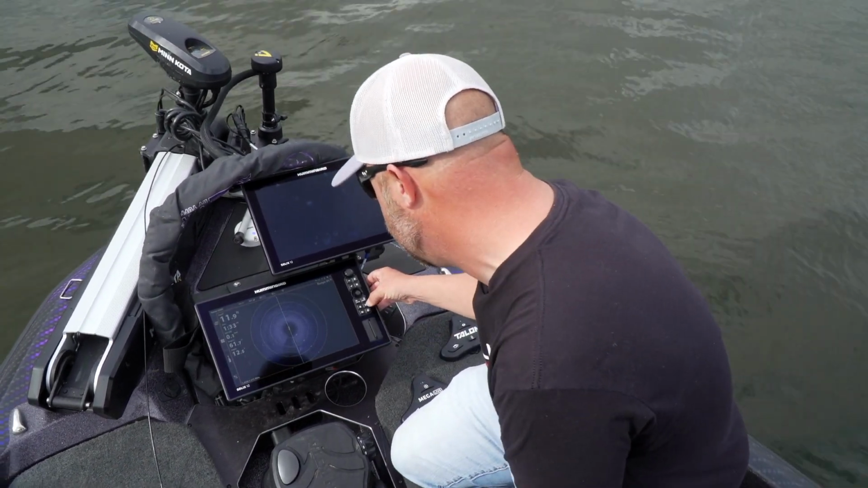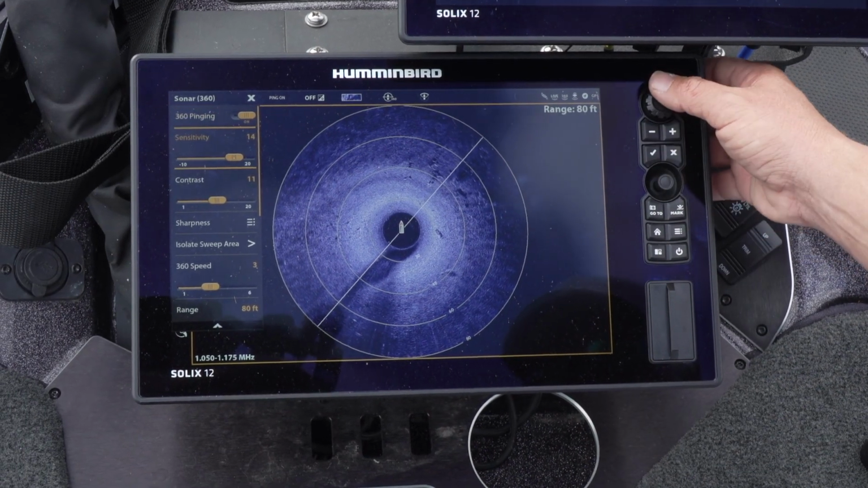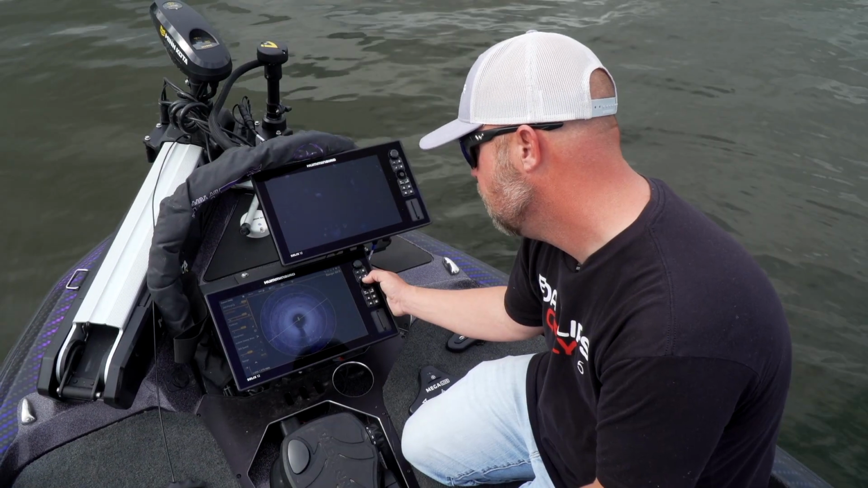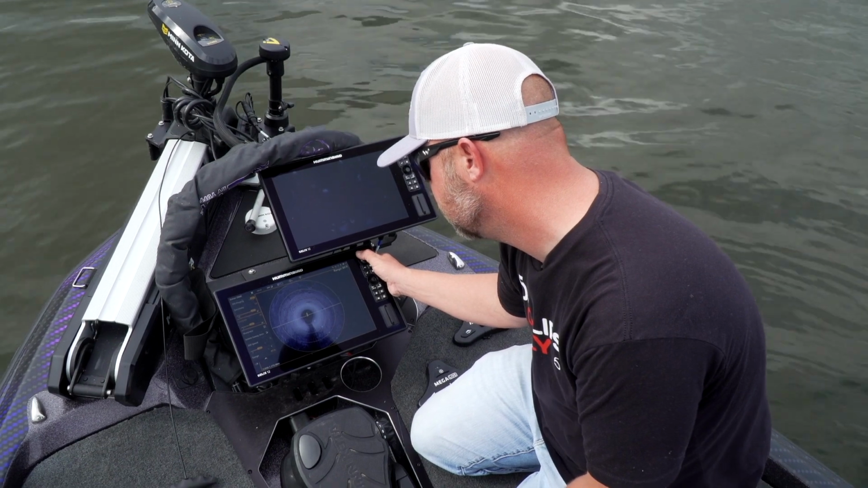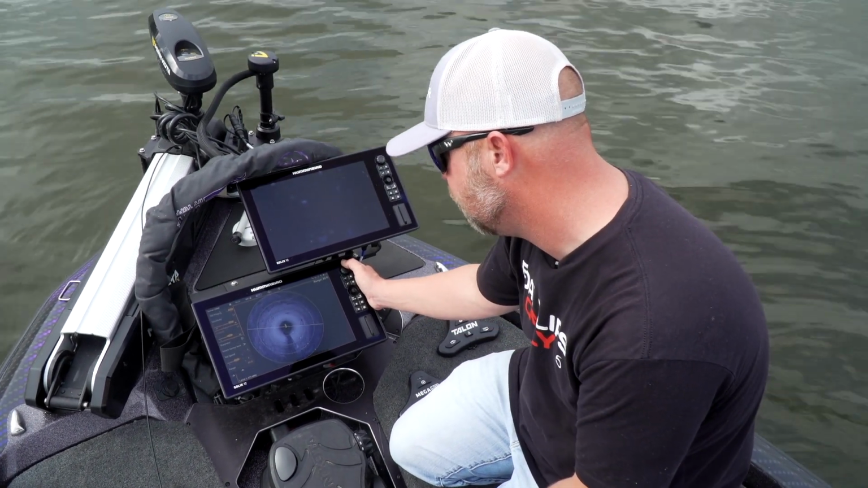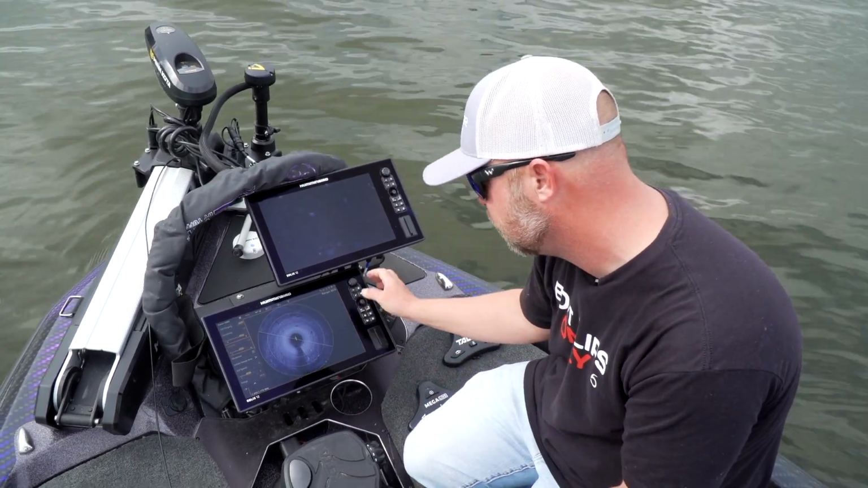Now we're going to bring back up that menu button and go to our sensitivity, because sensitivity is, again, brightness. All right, now let's go to contrast. Let's drop this contrast a notch. We get some of that darkness out. All I'm trying to do is brighten up that image. I don't want to do too much, because if I do, I won't have the contrast between the bright and the dark, and I need to make sure I have that. This looks pretty good here.